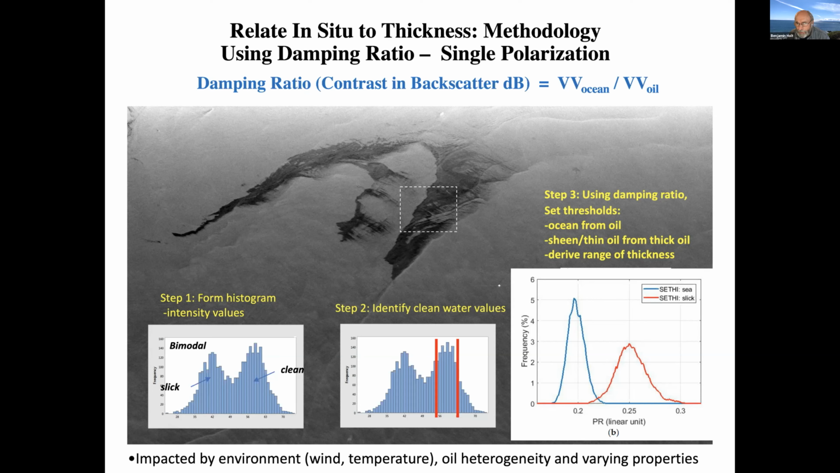And then it looks like we will get to the sheen. We can separate sheen and thin oil from the thicker emulsified oil. And then using this, as shown in this third histogram, this broad scale range of information of the slick area, which is where we hope to derive various ranges of thickness, and how the oil, of course, is impacted by the environment and its own heterogeneity and its varying internal properties.